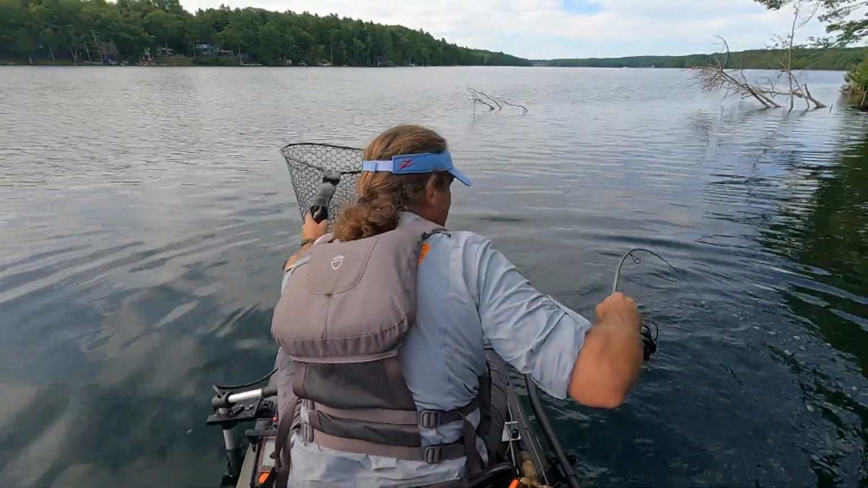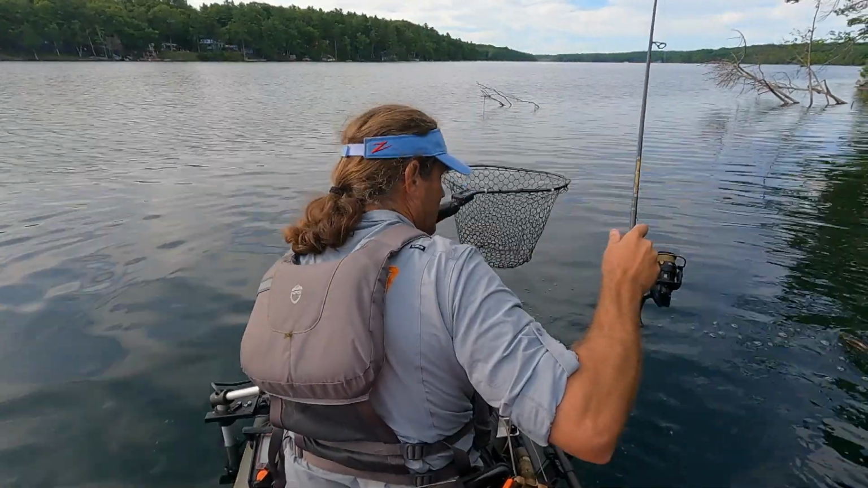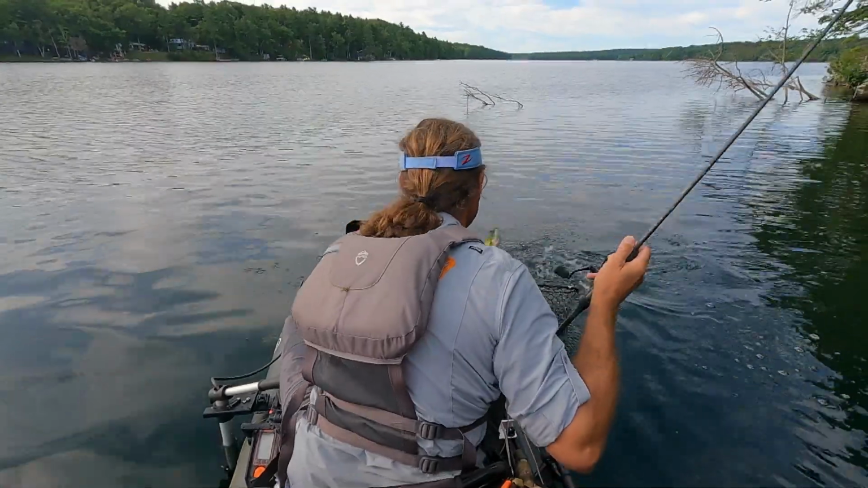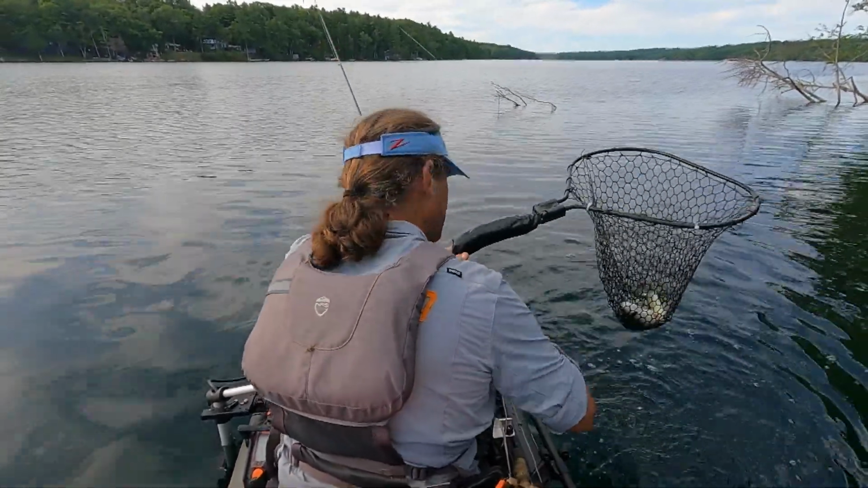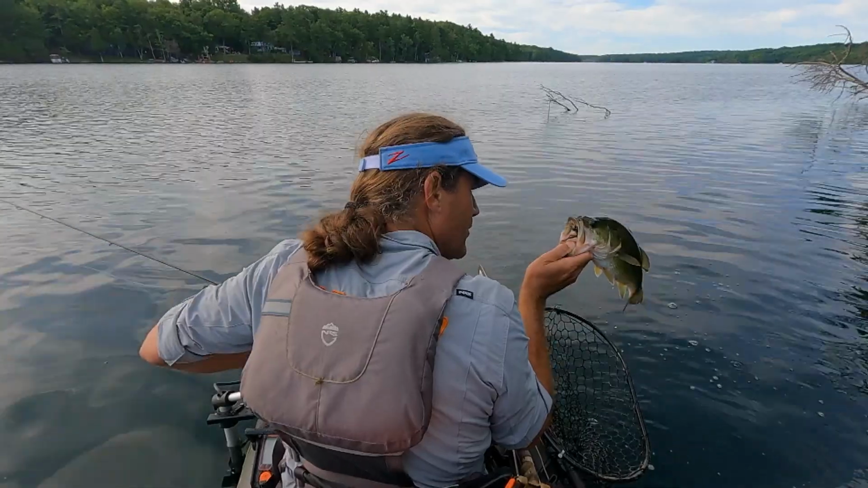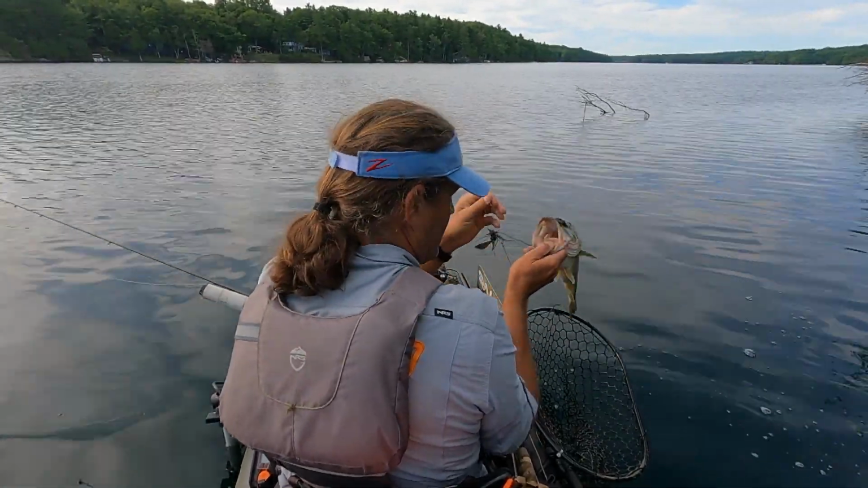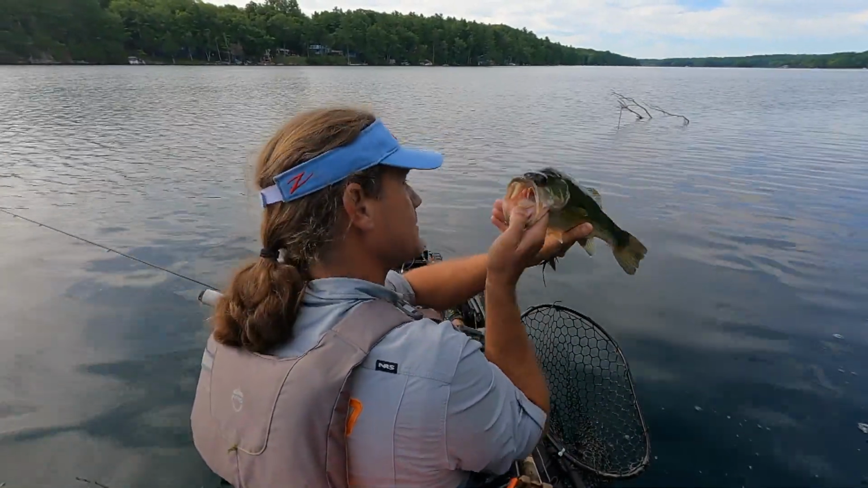Yeah, a couple good fish in that log. You want to jump again? Come on, do it. Good fish. Jump right in that net. Right in the roof of the mouth. Out you come.